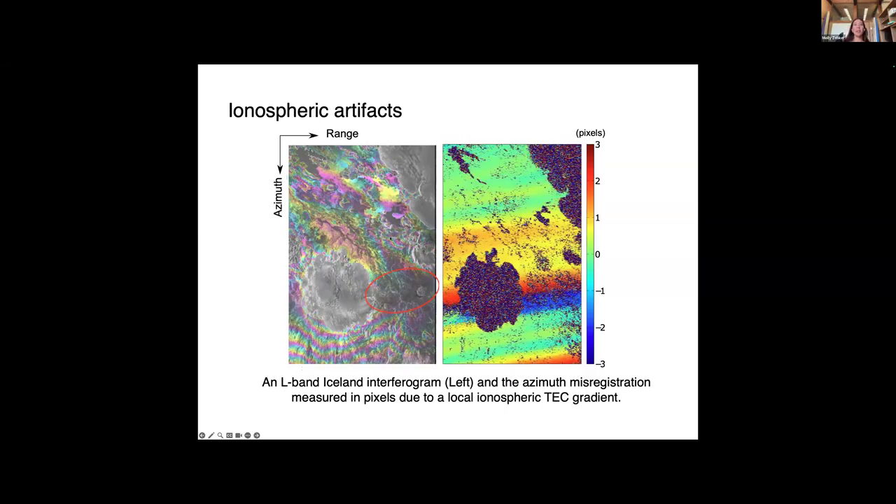But when it's really bad, the ionosphere can actually lead to mislocation of our pixels in a radar image. And you get areas of really low correlation, like we see in this red circle.